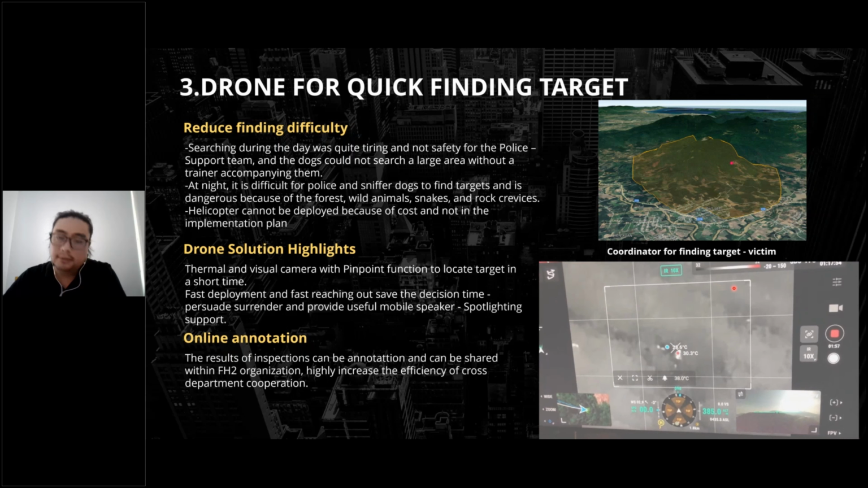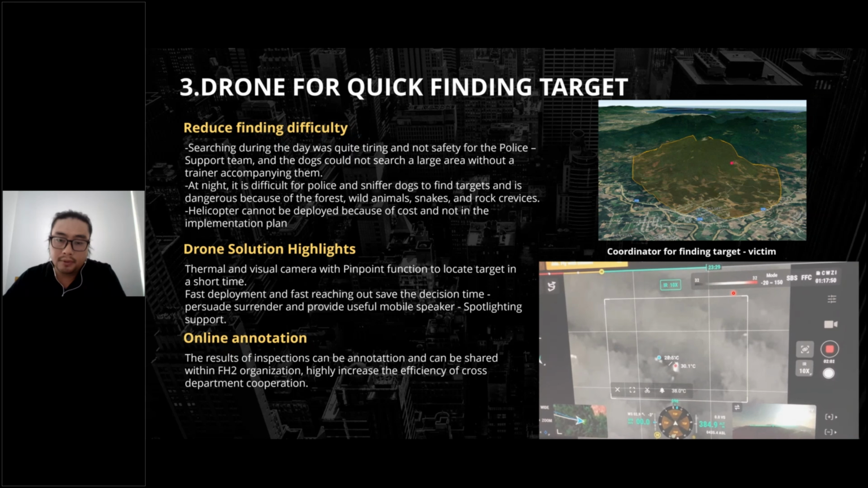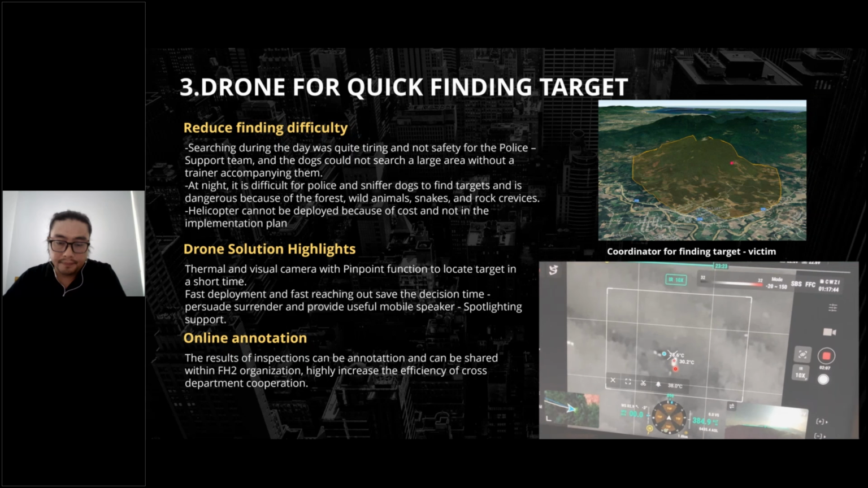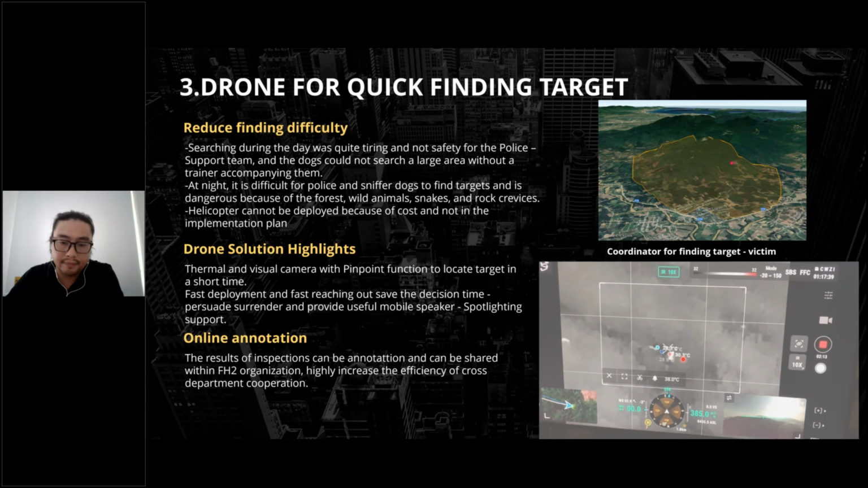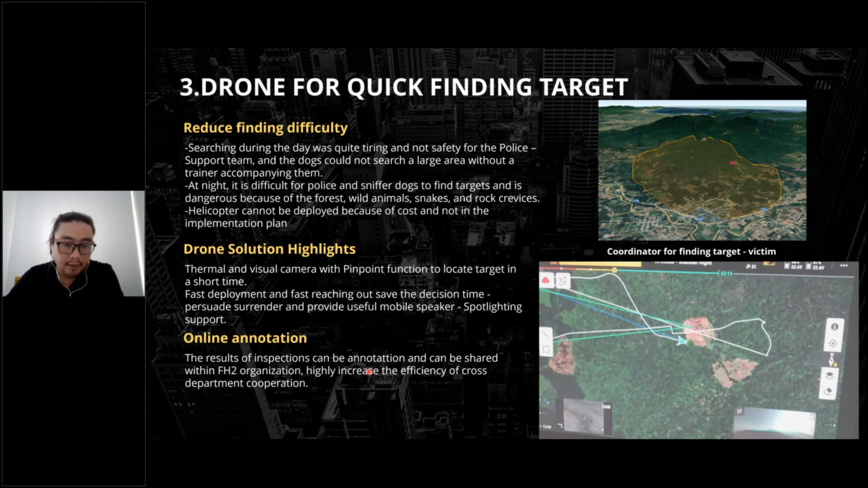We use the warning alarm thermal. The human to avoid in the tree, within the tower, the cave. The big term and the murder is here.